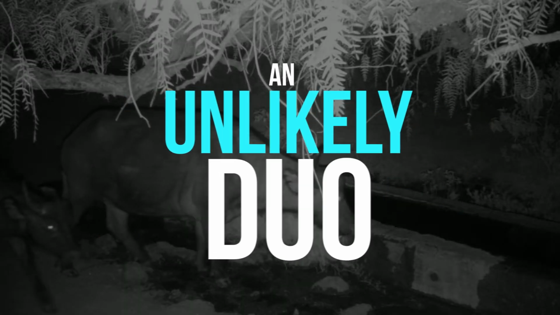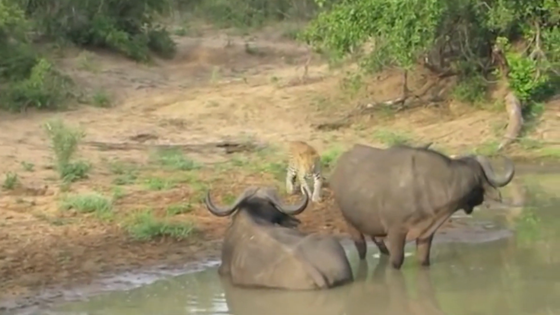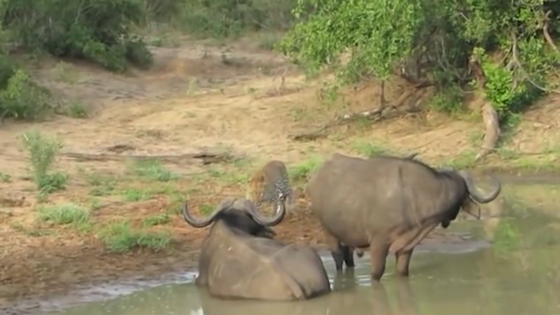An unlikely duo. Here we have what might be a sleight of hand, that, or the coolest pair of animals ever to have graced the planet. What appears to be present is a buffalo and leopard.